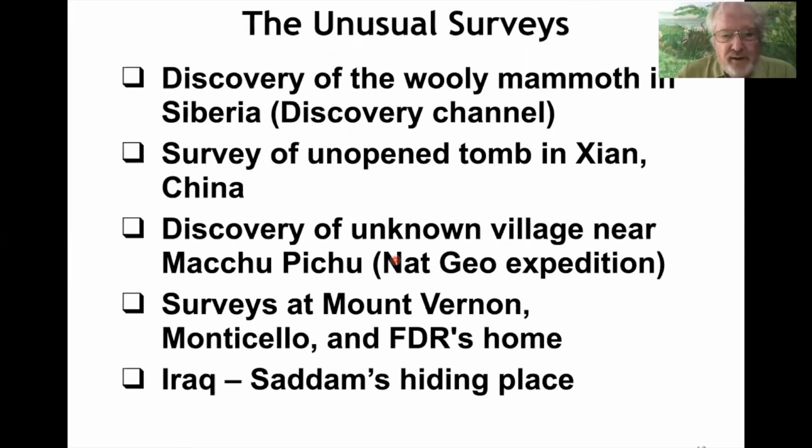The survey of an unopened tomb in Xi'an, there's a tomb about the same size as that terracotta warrior tomb that was opened 20 or 30 years ago. But it's a tomb that has not been touched. And our GPR found a lot of artifacts in it, so it's not been looted. So someday the Chinese will decide to open up and excavate that tomb.